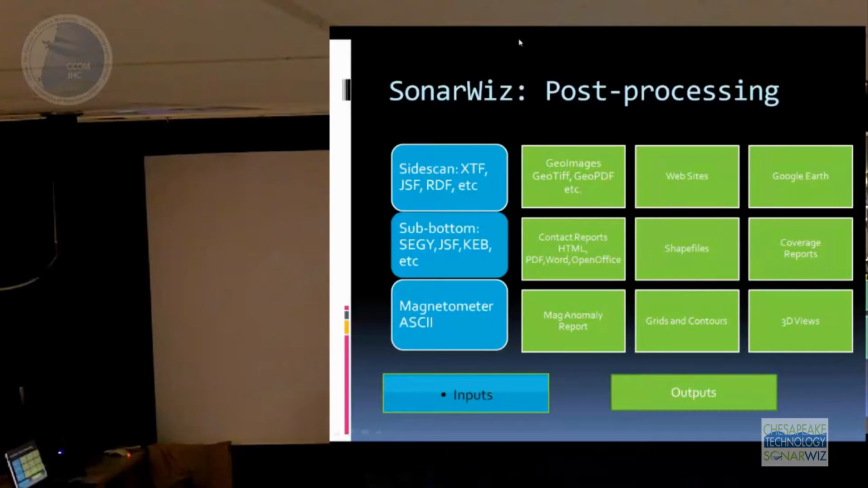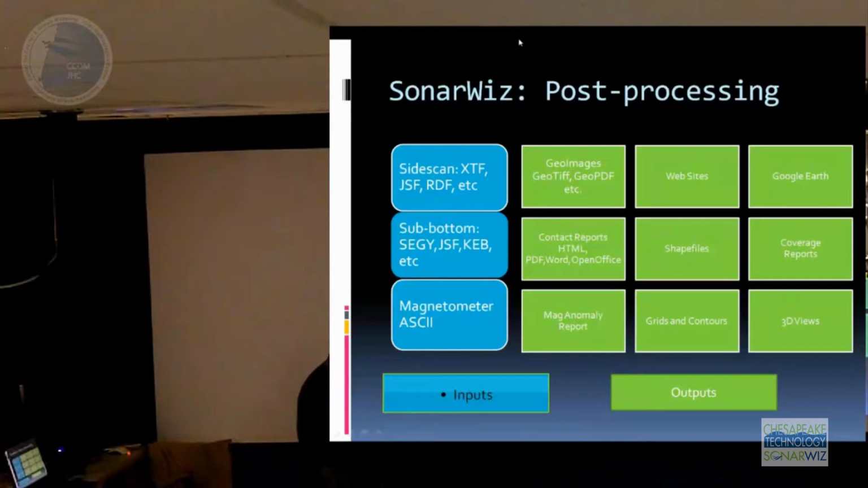Vectors, so things like points, lines, and polygons that you digitize, they can be exported as shapefiles and DXF files and KMLs. Coverage reports, how much area did I cover in my survey? How much area did I map? How much did this particular line contribute to the total coverage? So we've got these little coverage reports that come out as Excel spreadsheets.